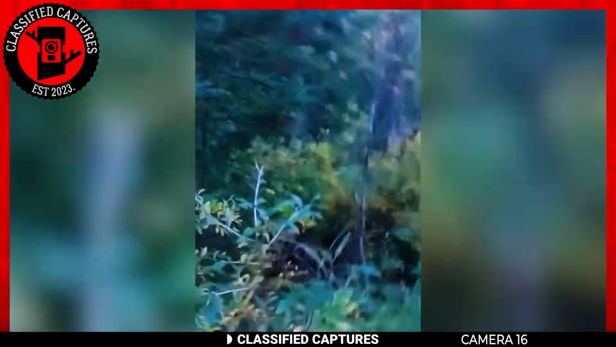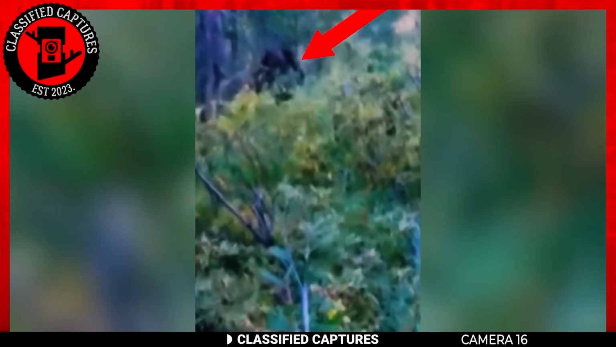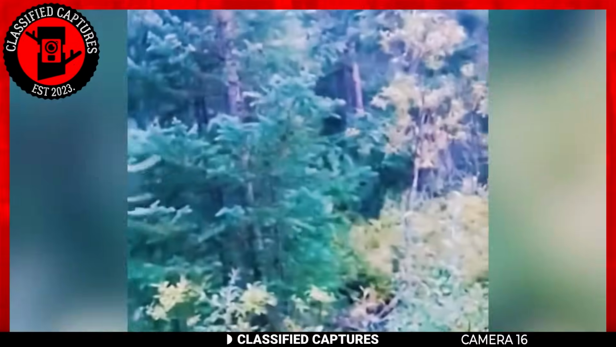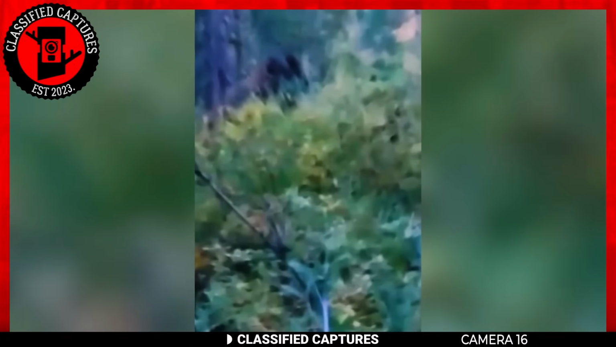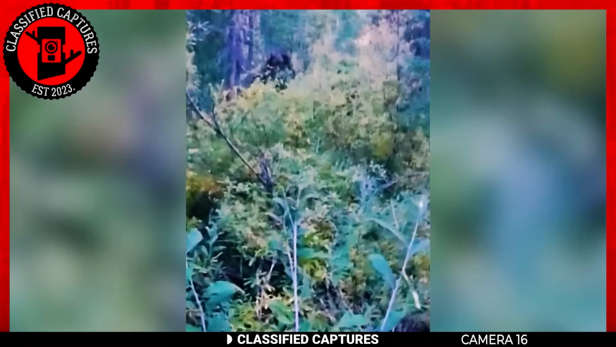While scouting through the woods, a hunter stumbled upon a captivating sight. Concealed amidst the underbrush, he spotted what he firmly believed to be a Bigfoot. The cryptid sat there, seemingly absorbed in its own activities, blissfully unaware of the hunter's presence. Such encounters with elusive creatures like Bigfoot continue to fuel speculation and curiosity. It's a tantalizing glimpse into a world of mysteries lurking in the wilderness.